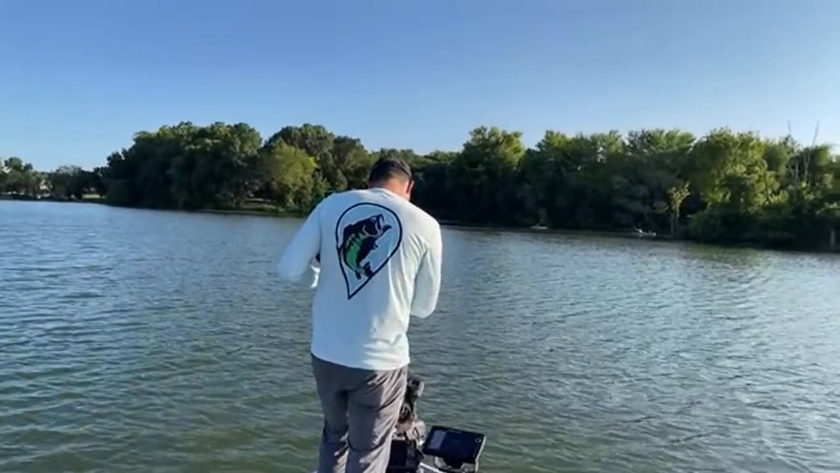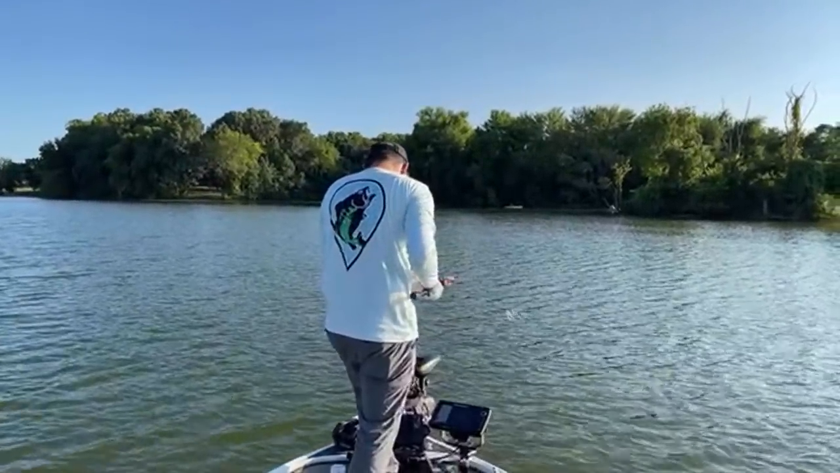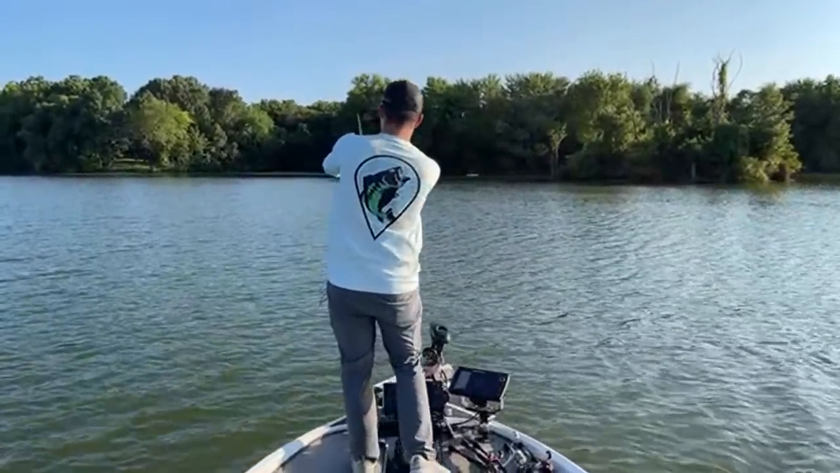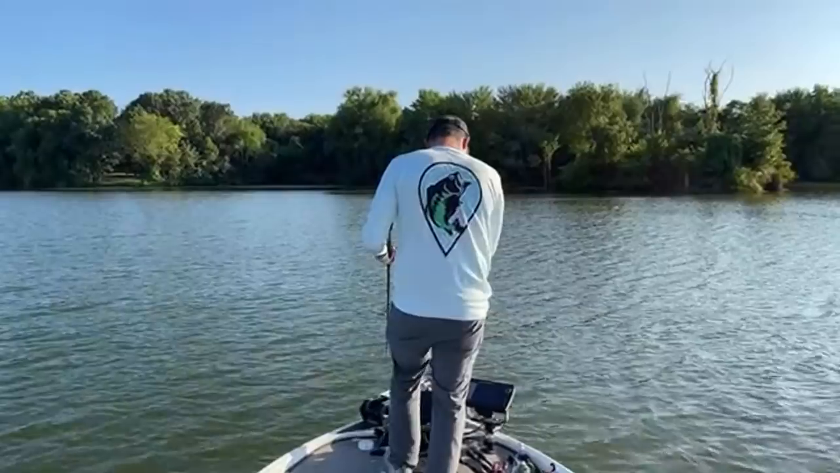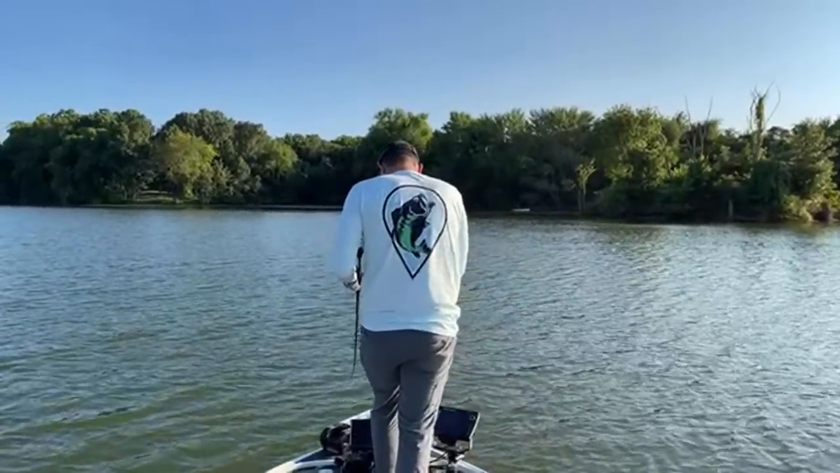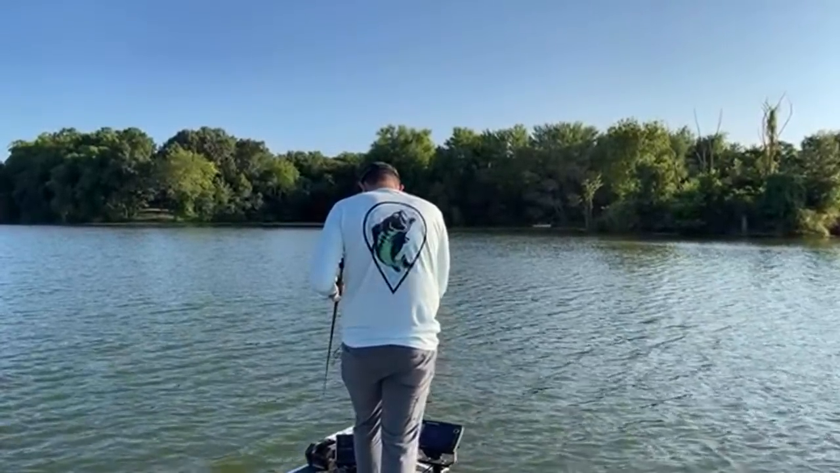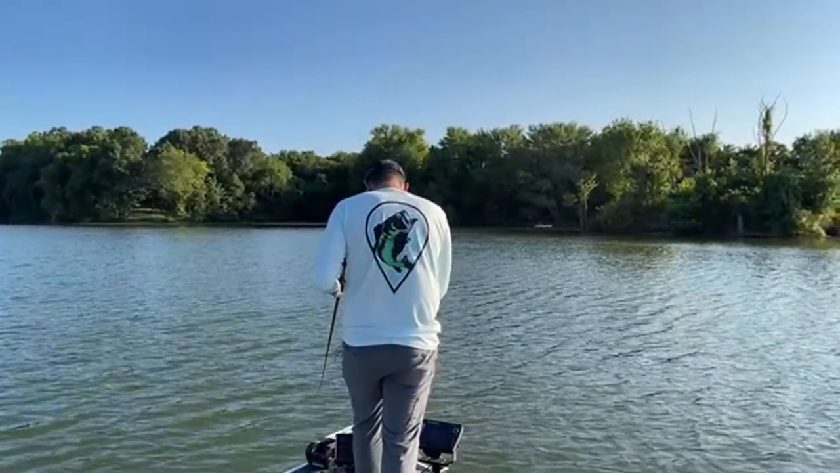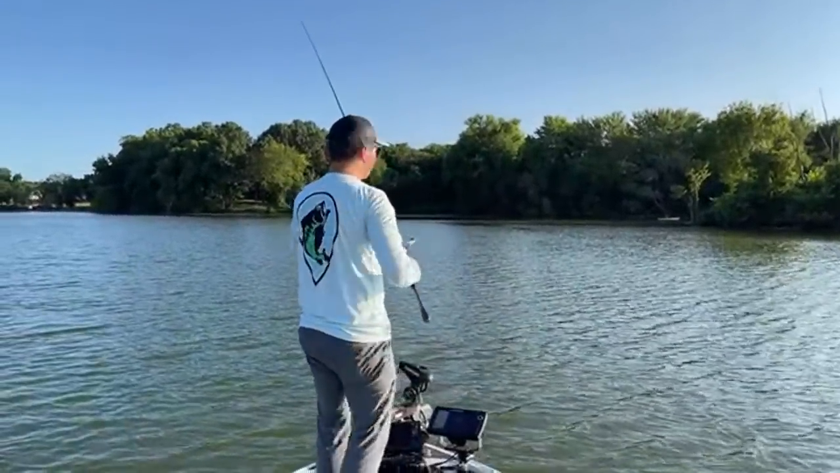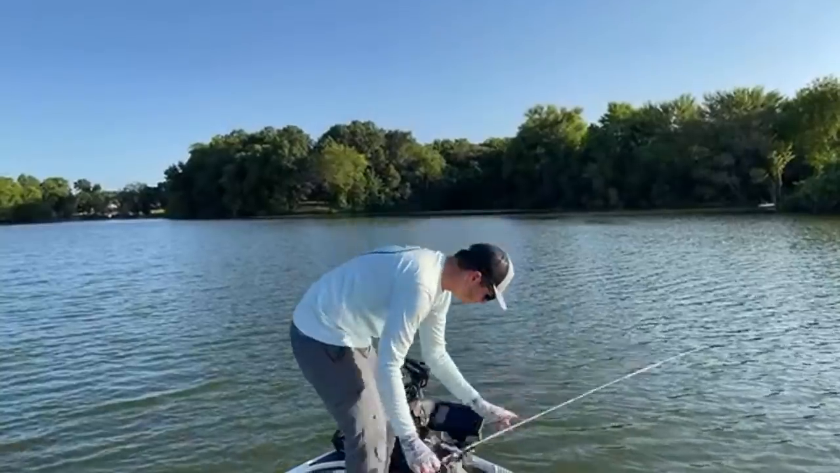Suspended. I don't know if these fish are big enough to do that. Okay, they're running from my spinnerbaits. That's not the best sign that they're big fish, but I know there's some brush down there, so those might just be crappie or something chasing the shad. I don't really know, but I'm gonna focus on the cover.